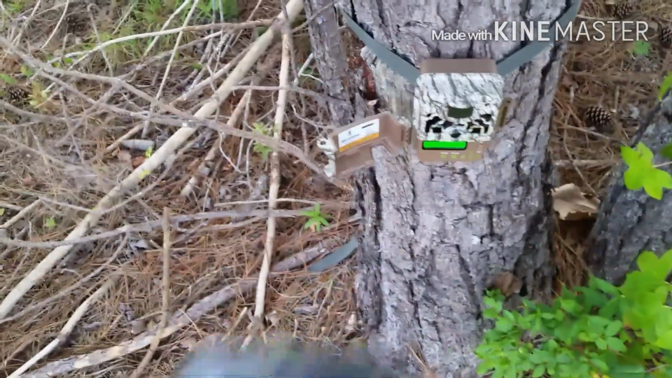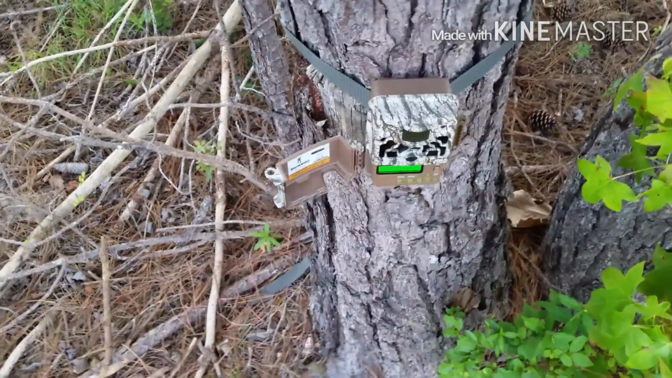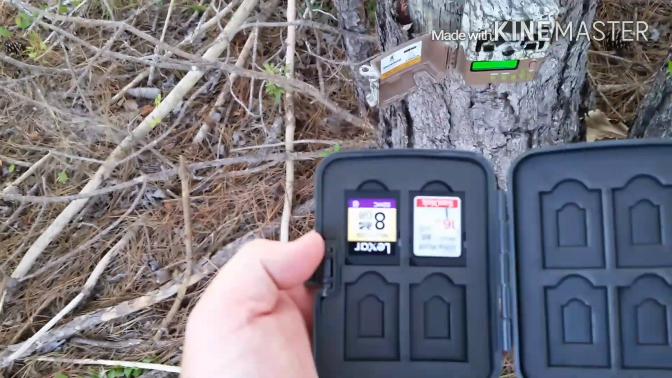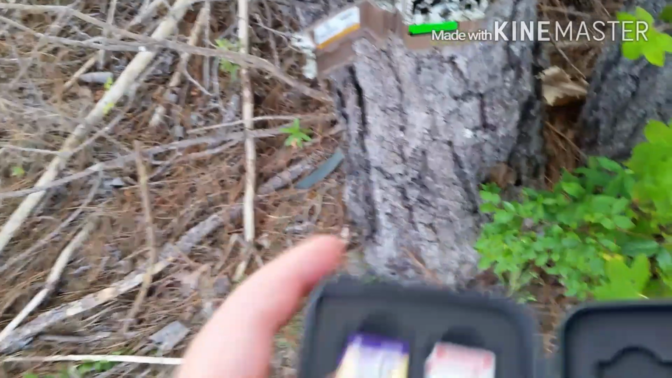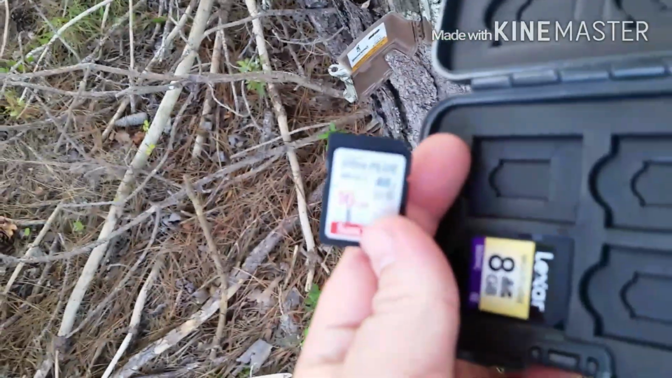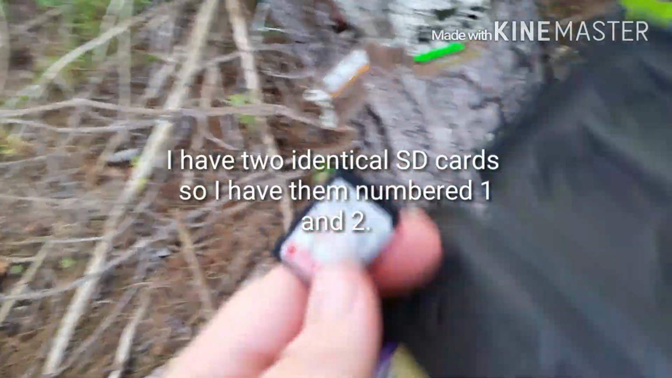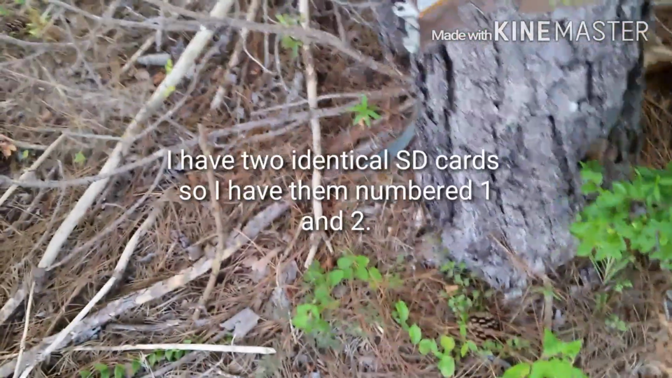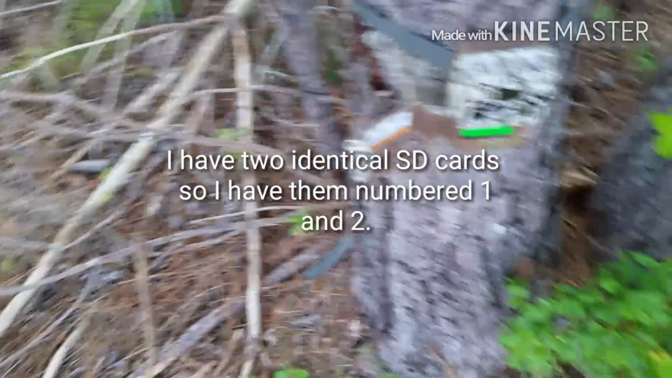I use one of these little Plano cases to keep my cards in. They come in pretty handy. Just keep them like that and it keeps them in there. So we're going to put this 16 gigabyte in here. That's what I had in here last time. Chip number 1. The one I had in here was number 2.